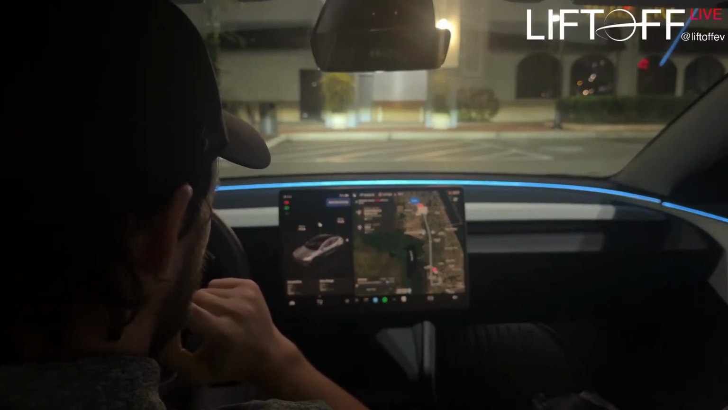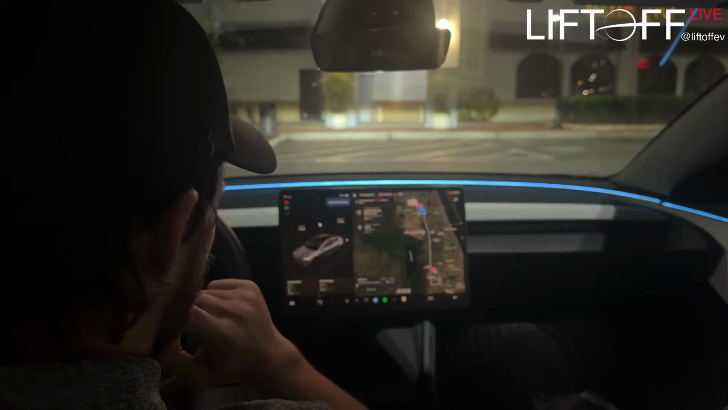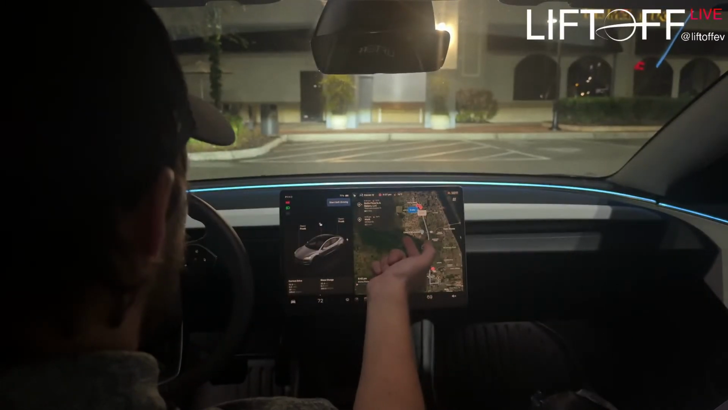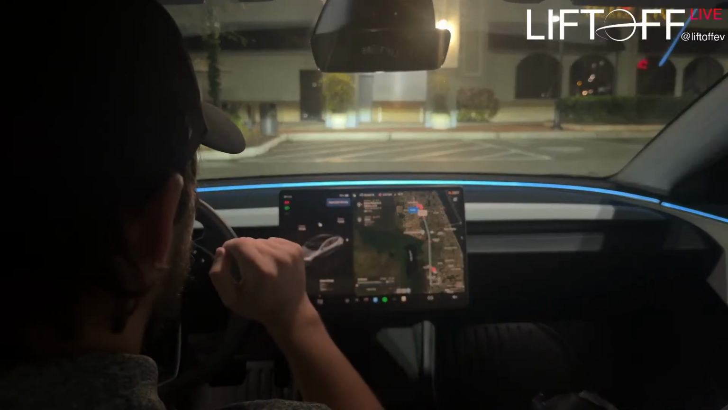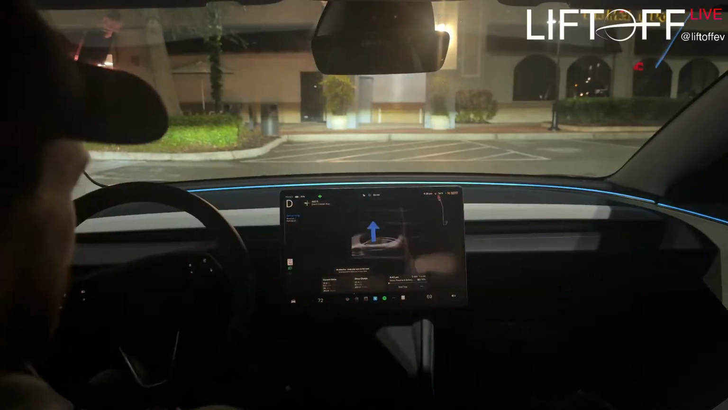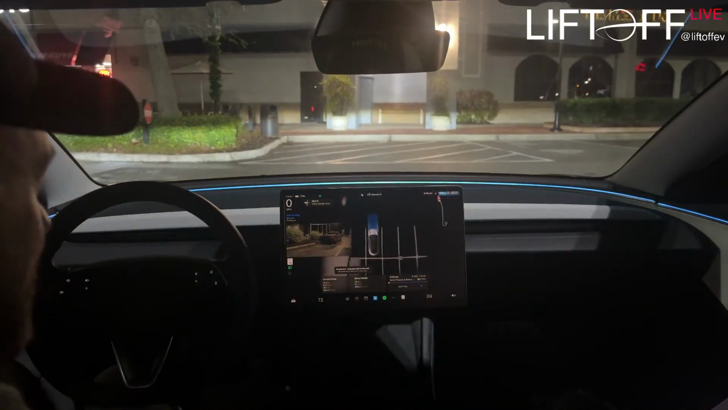What else should I test? Obviously, we can't do Costco Madness right now. It's closed. Yeah, we'll just go through the roundabout for now and then find out what to do next.